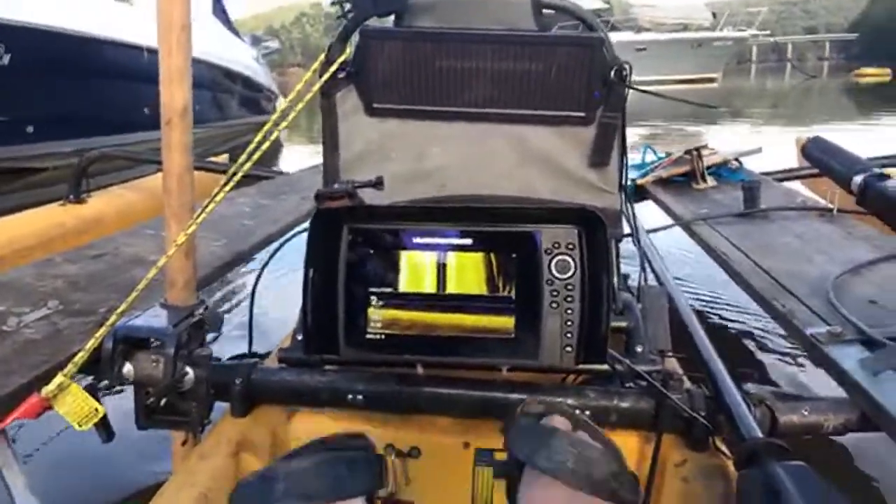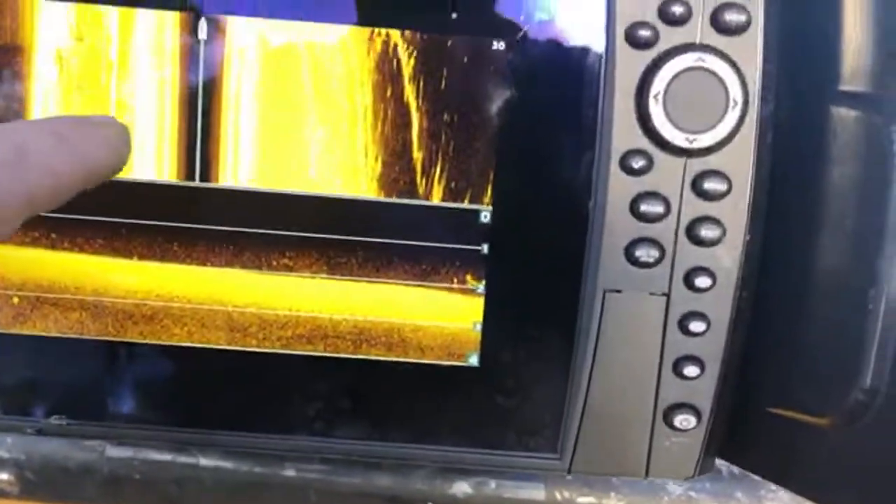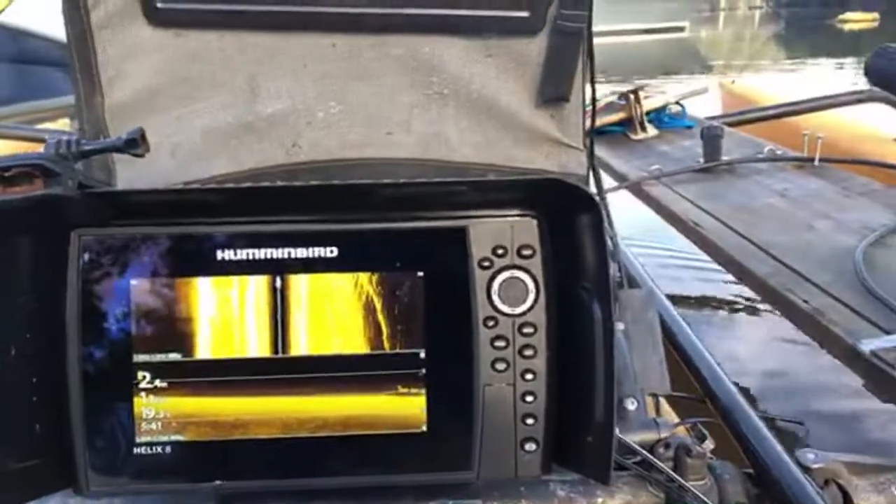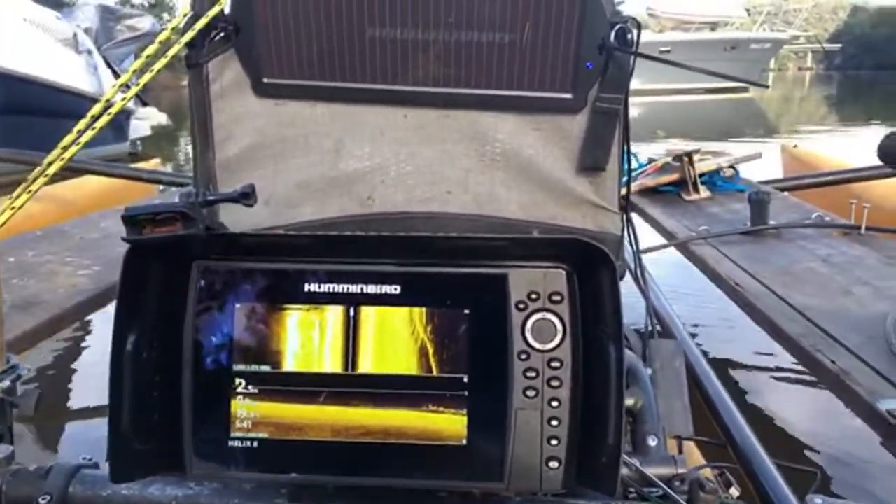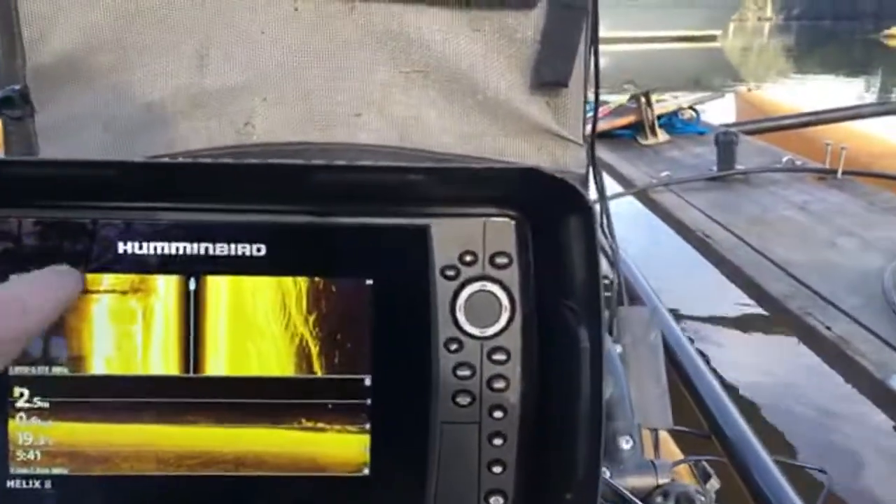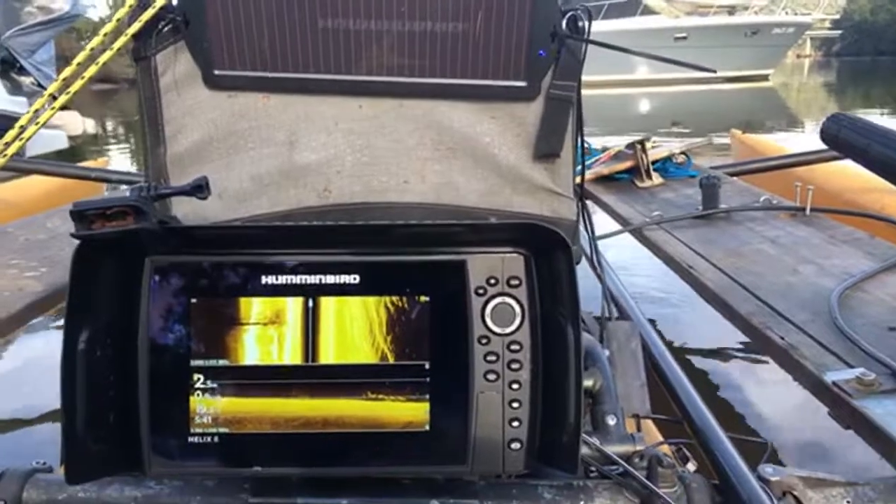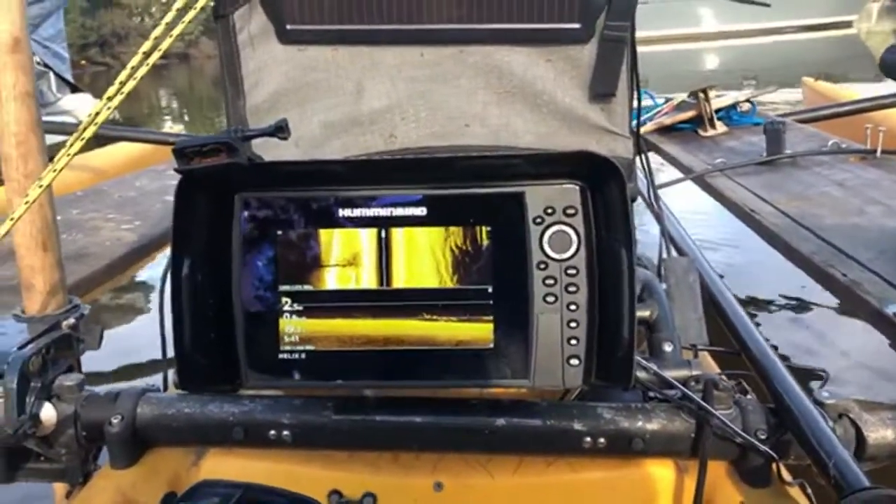So let's see if we can find this pole straight away. So that could be it there. Could be lying down there. Again, once it clears up a bit, I should be able to jump in and have a better look. That's the main pole standing up. Maybe that's just a shadow from that. It's really quite interesting, the different shapes at the bottom of the river.